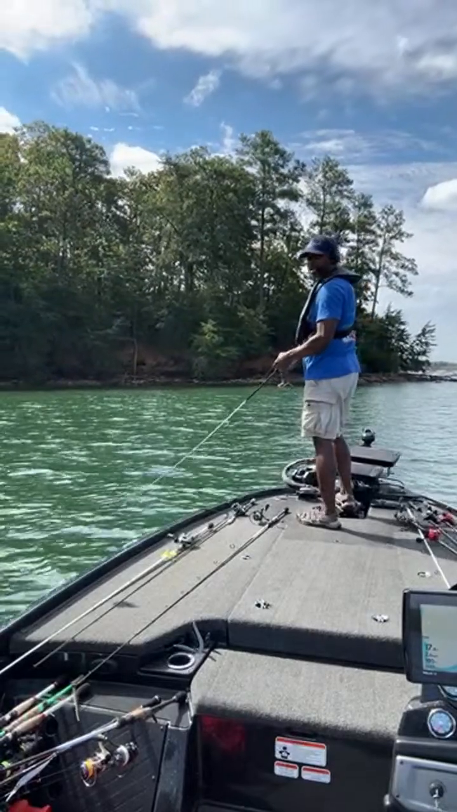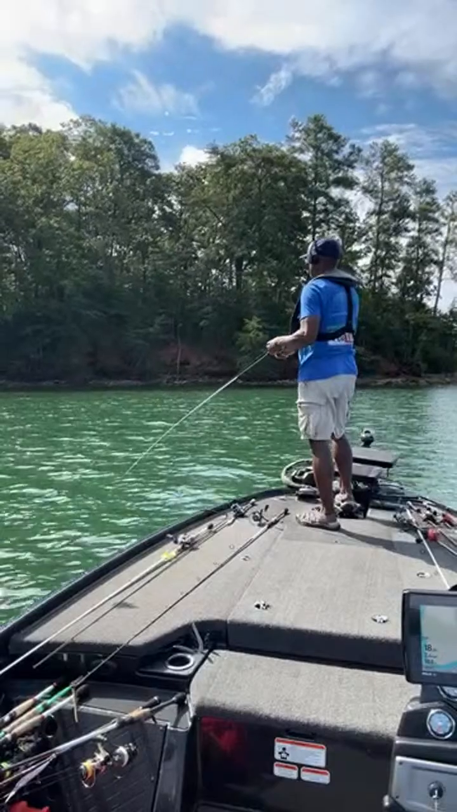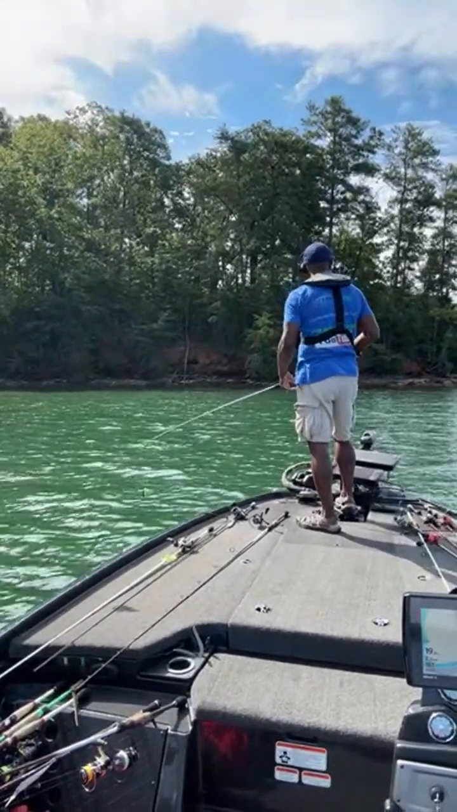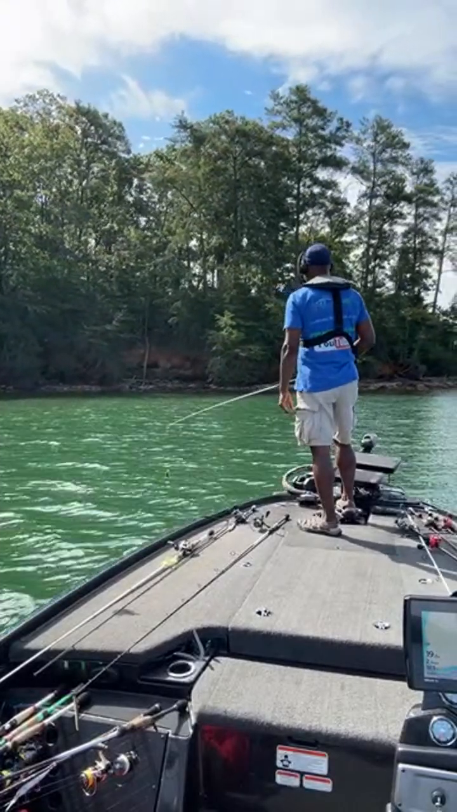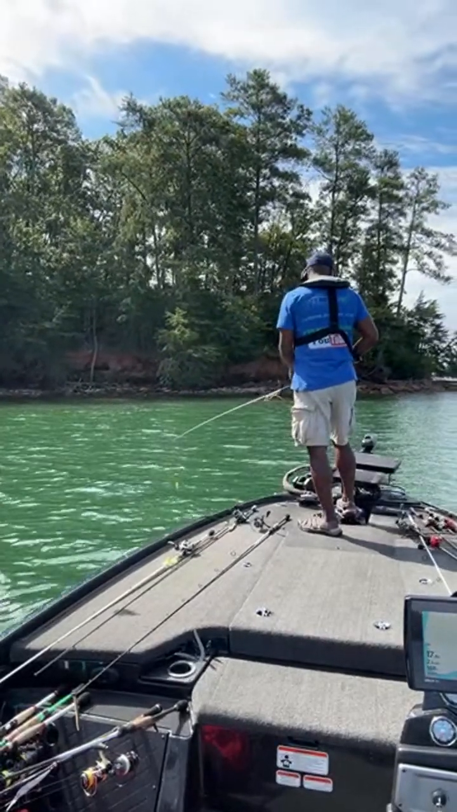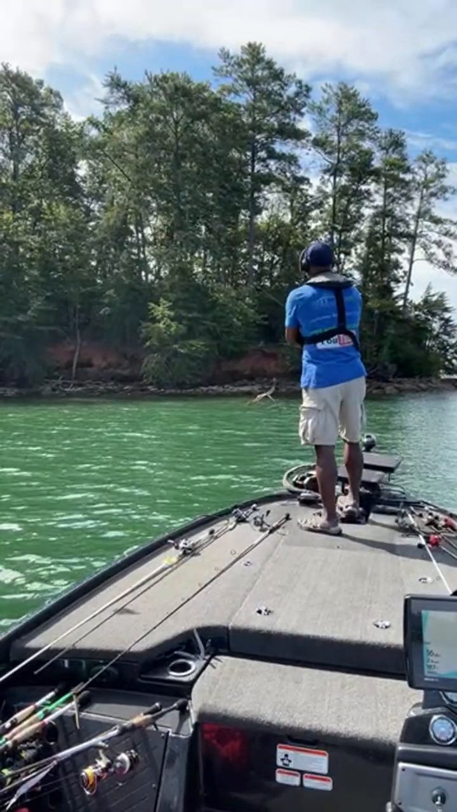I'm going to cut past this cove right here. It's a shallow cove. I don't really see too much good structure on it. And with this water being crystal clear like it is, I want to get around this bend and fish these docks over here. So I'm still rolling. I have this trolling motor set on 8.5.